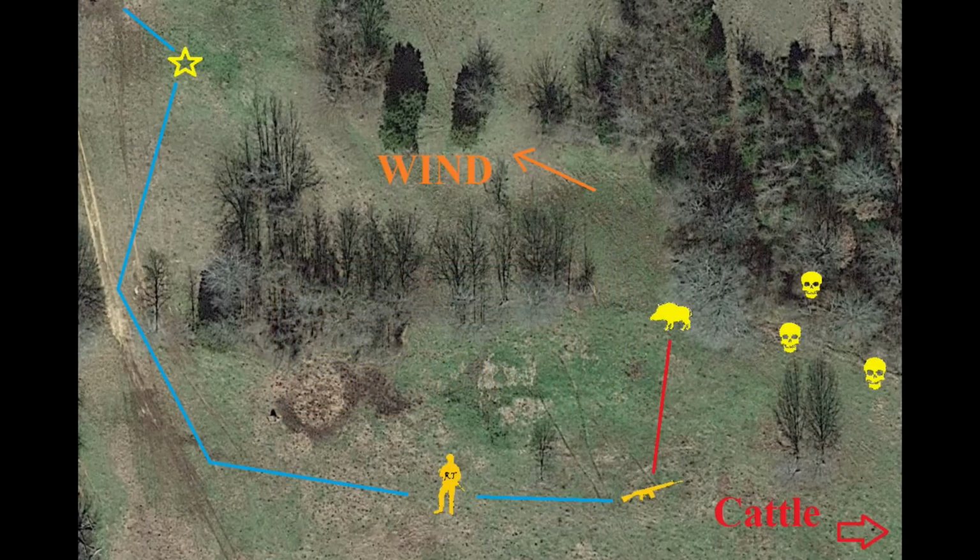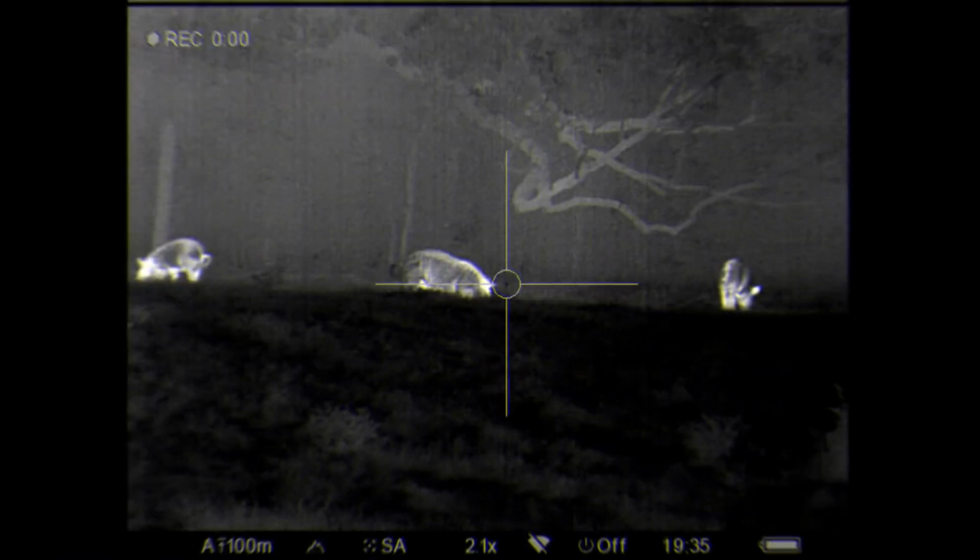As soon as I got off the back porch, I ended up spotting some hogs, so I made my way down and around just because I wanted to keep cattle out of the backdrop when I started shooting. And I managed to get fairly close.